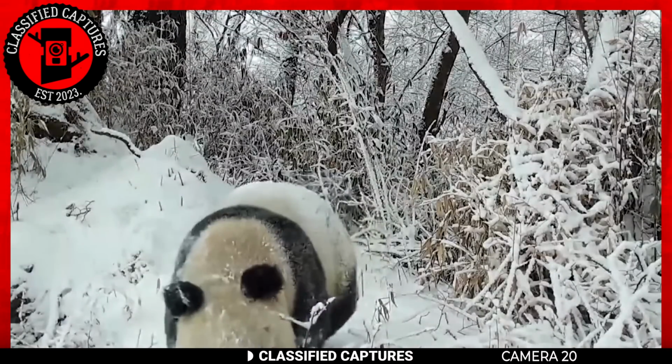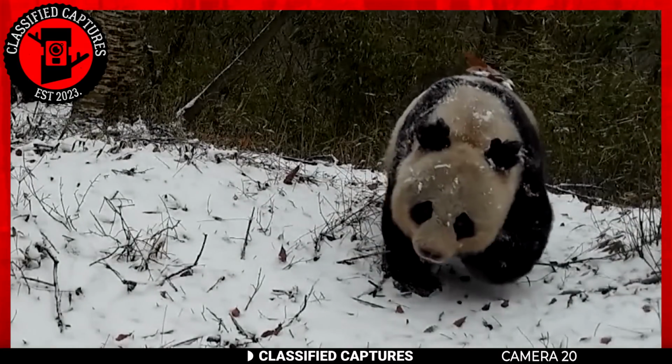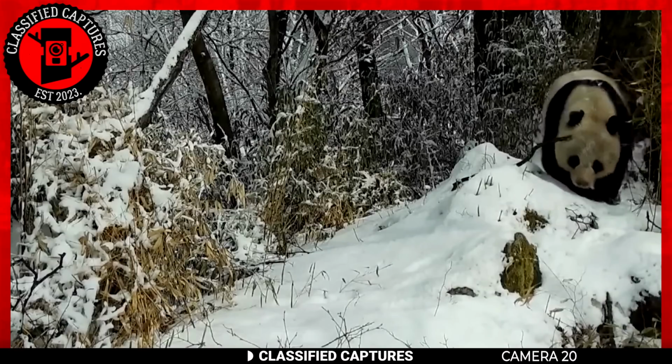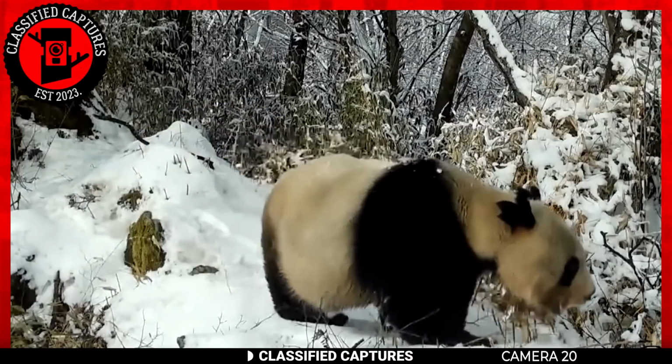We're used to seeing pandas acting all cute and cuddly in zoos, but are they any different in the wild? Apparently not. This footage was taken by trail cameras set up in the wild, and it's nice to see it move so freely. The panda is, however, still its carefree and docile self in the wild as it is in the zoo.